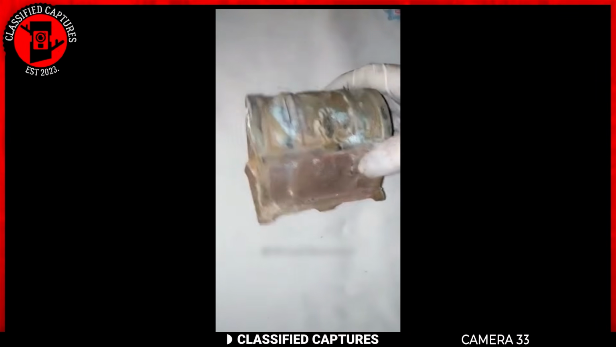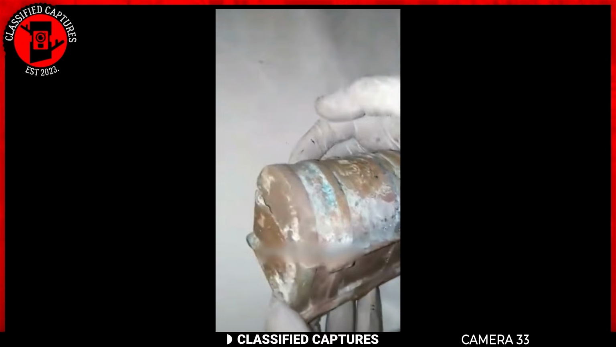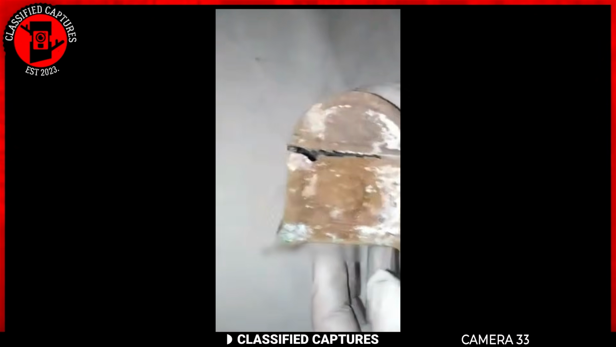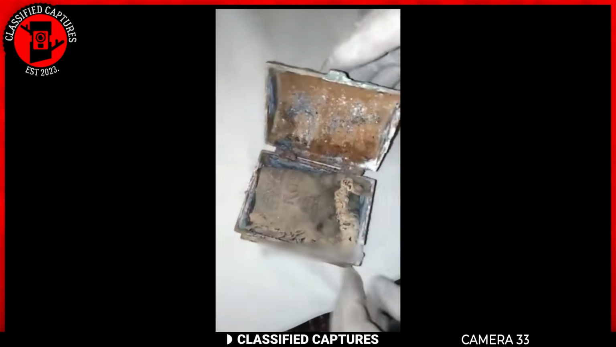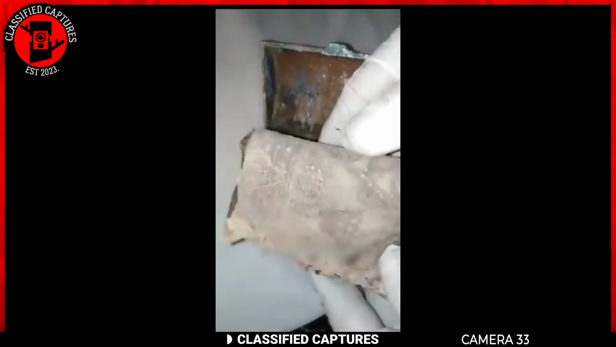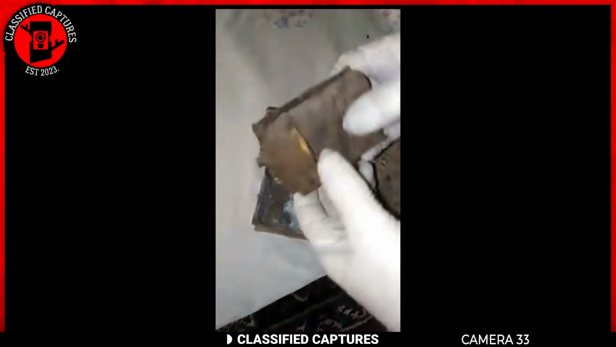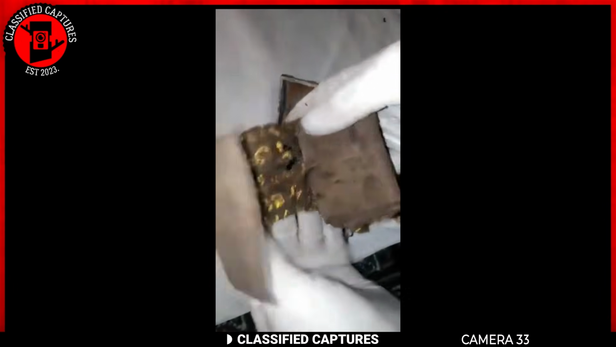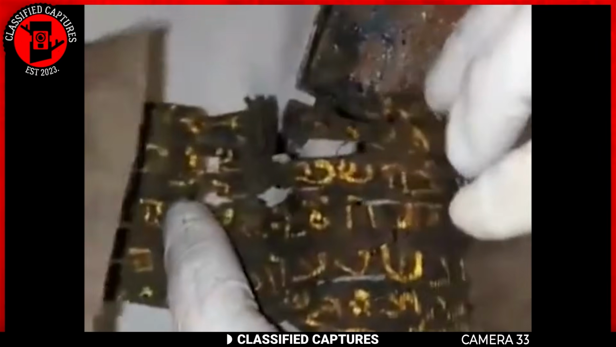Have you ever seen an ancient Jewish scroll? No? Well, today you're in luck. When he starts taking out the parchment, it looks old and worn out. It doesn't look like anything special, but once he's done unwrapping, we see the scroll in its ancient beauty. Nothing can beat that golden glowing text and the illustration within it.